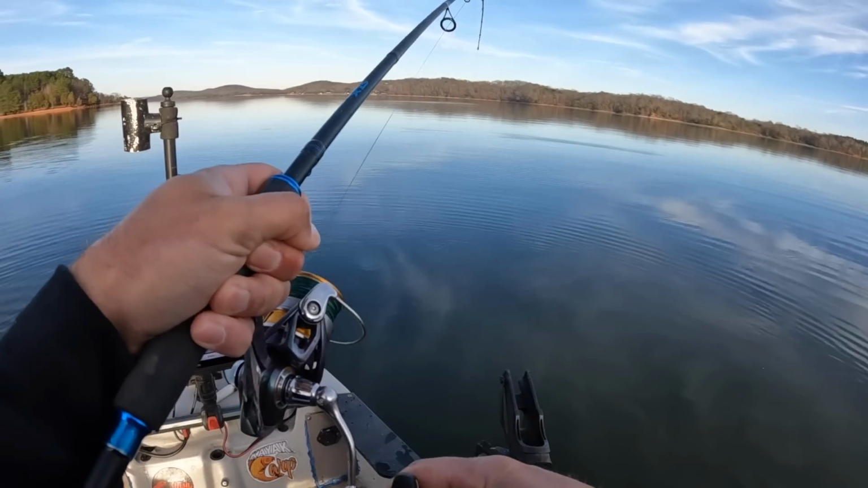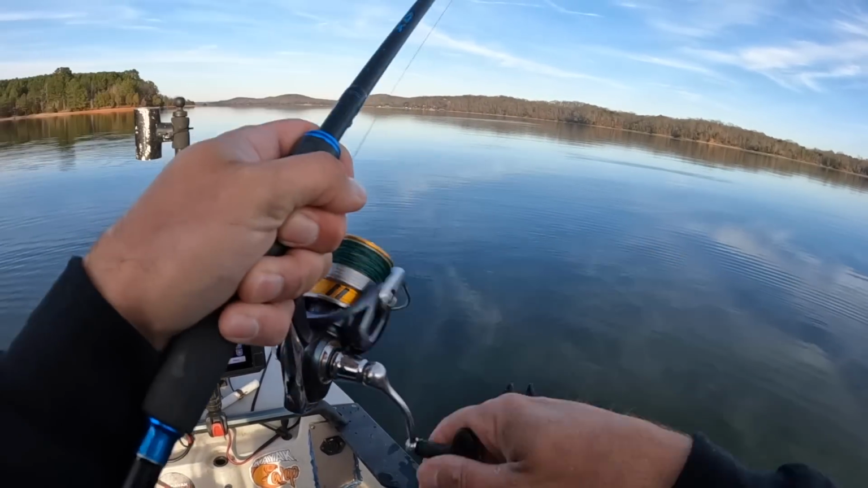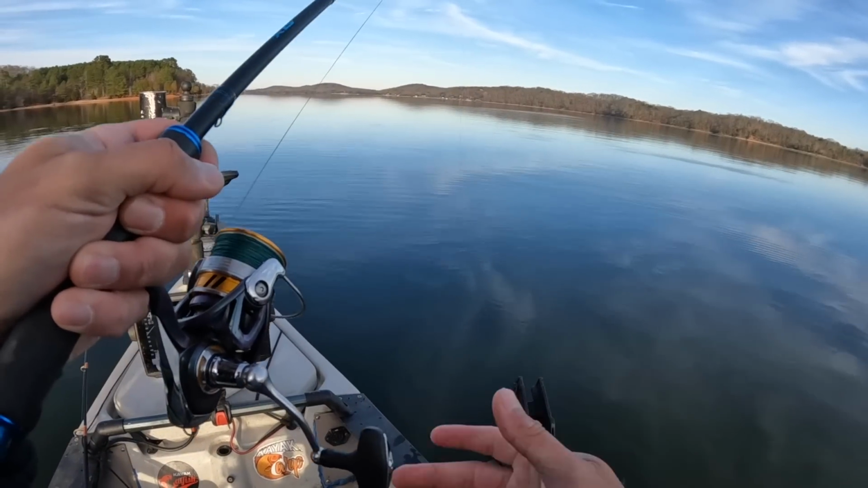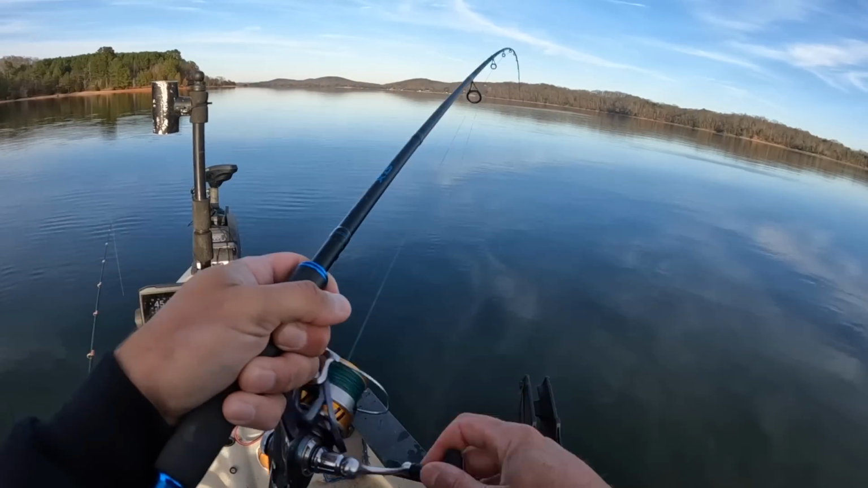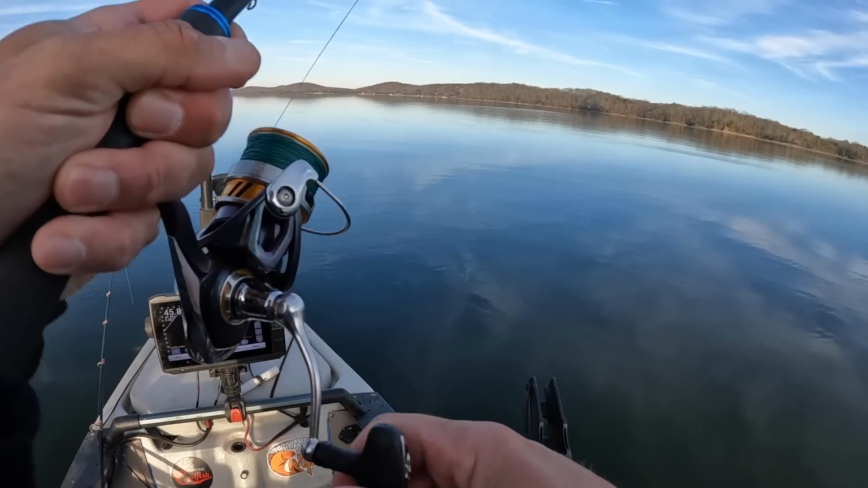And that was the case last year too. I wasn't using scents. I wasn't using additives of any kind. Spot lock here while we get this one. No cut bait on there, just plain jigs, plain swim baits, plain spoons. And I was catching fish, and we're doing it again.